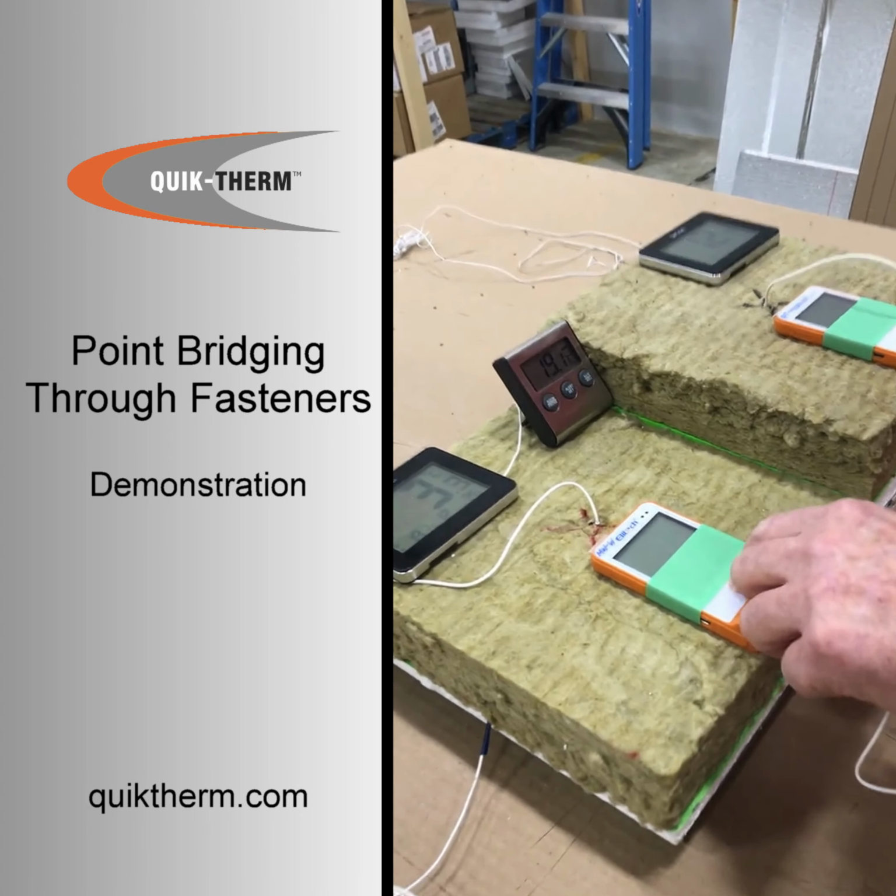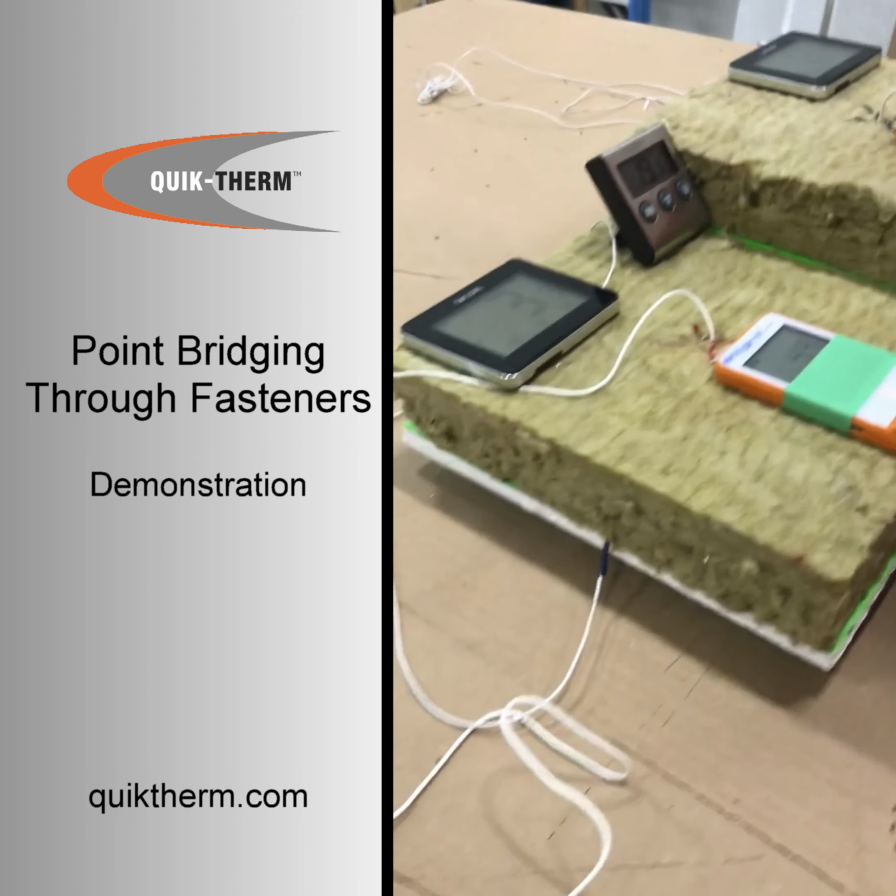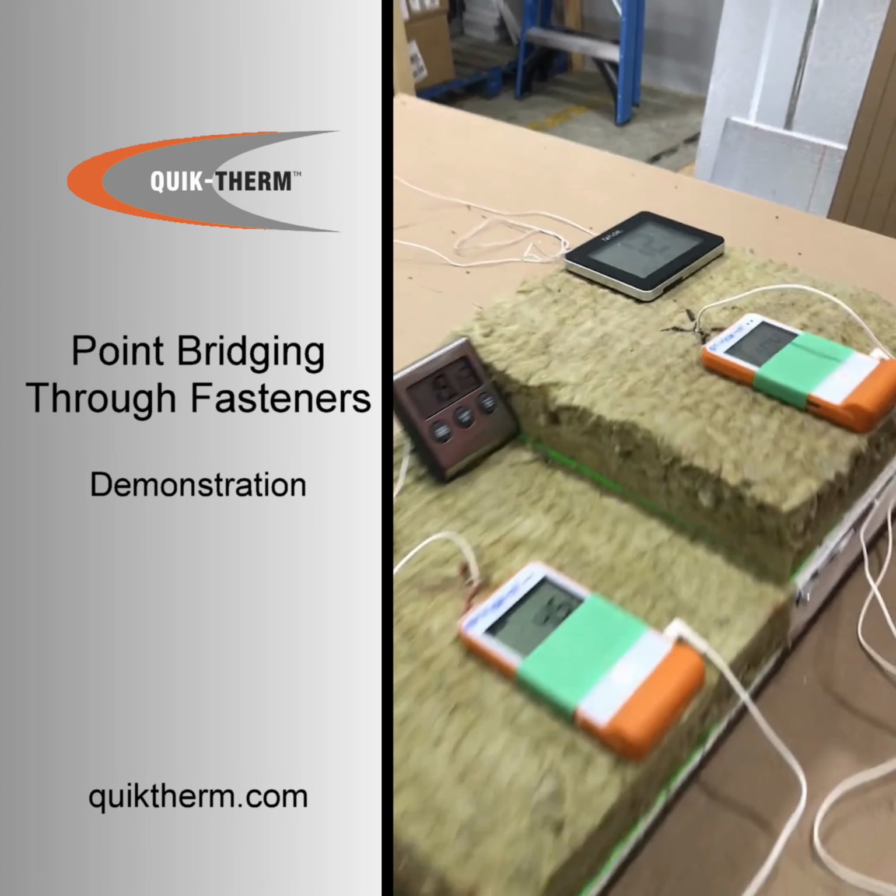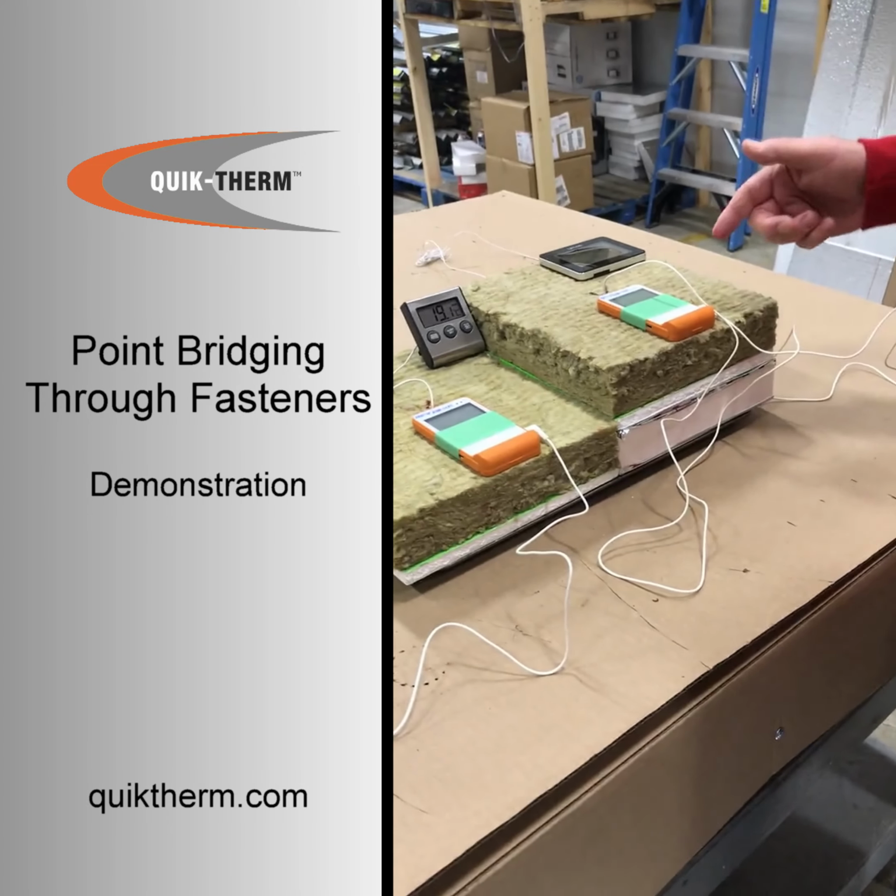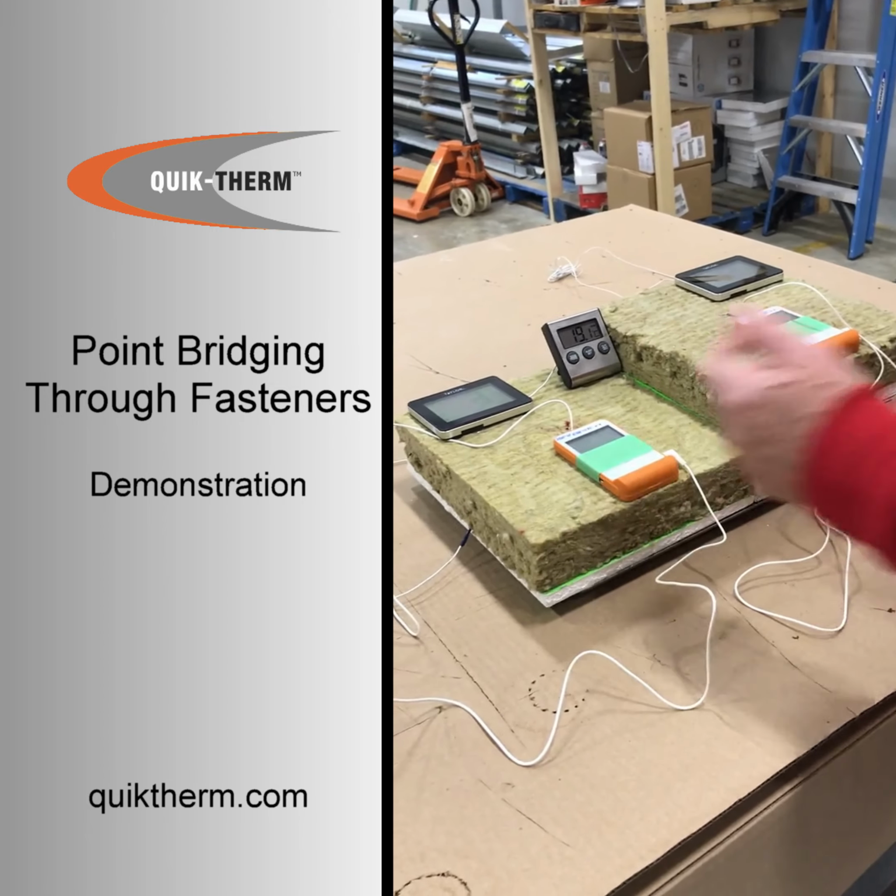So let's look at the temperatures of the fasteners. The temperature for the non-insulated system, the fastener, is 4.4 degrees, and the temperature for the insulated system is 10.4 degrees. So it is very obvious that the rigid foam insulation is helping the fastener stay warmer than it is in the non-insulated system.